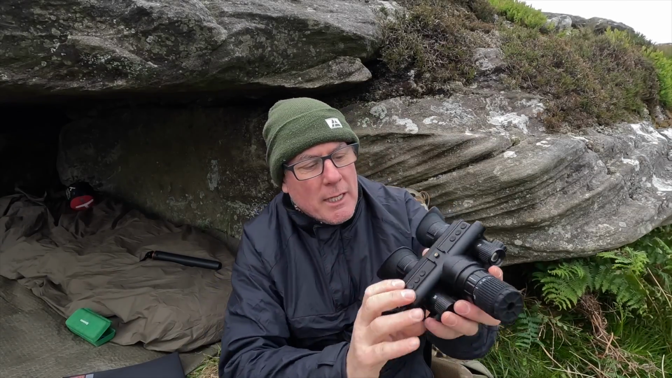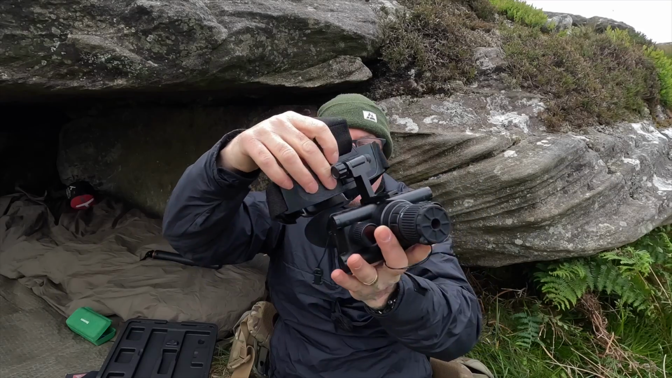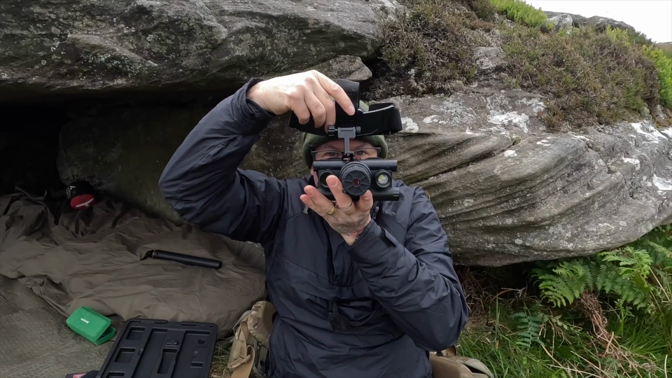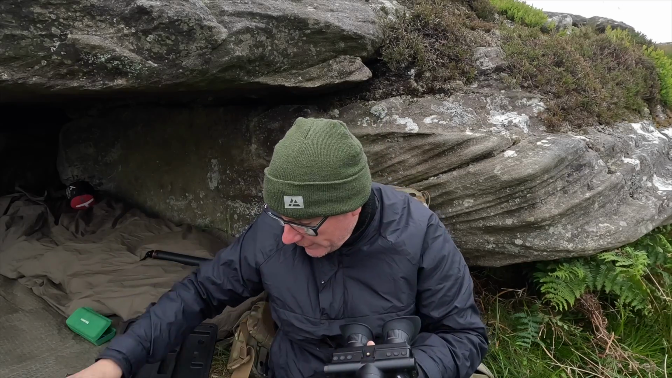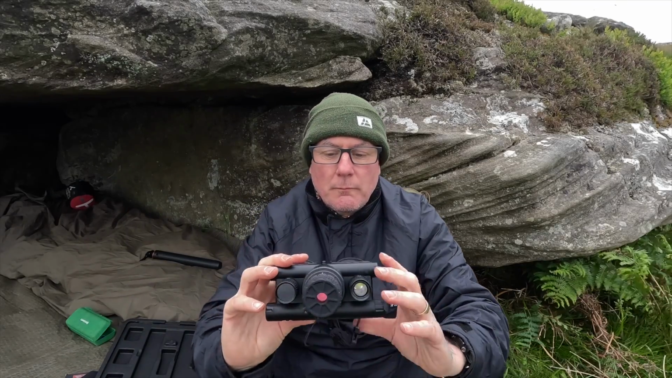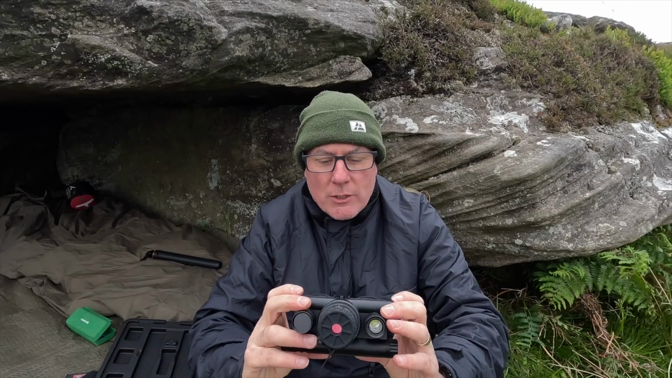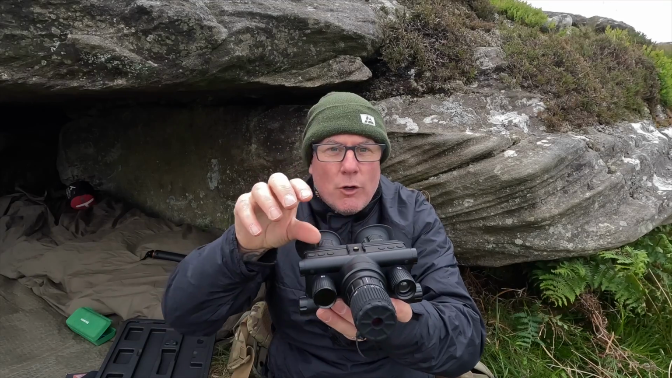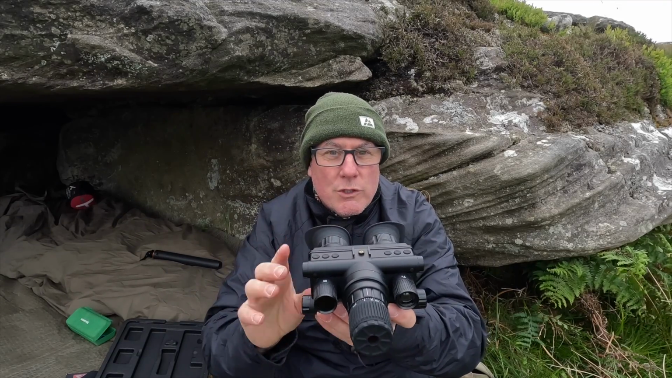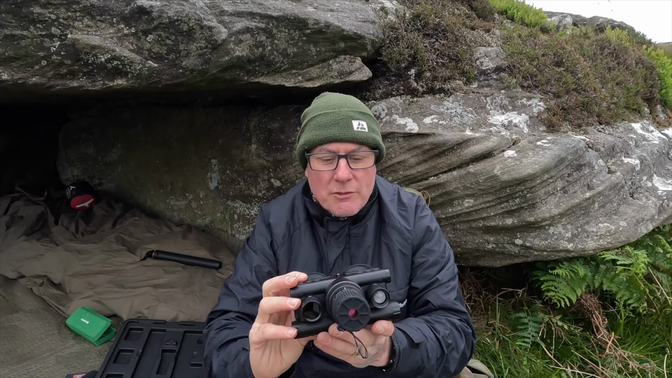Up on the top here, you have a mounting bracket. You've got this little strap that goes around your head, and this bracket goes onto there, and then you can just put it on your head and it stays there. We'll have a better look at that later on when I get it set up properly. So that's where that fits in. I suppose you could mount something in there and add a video camera on, but this also records 4K video and takes photographs as well.